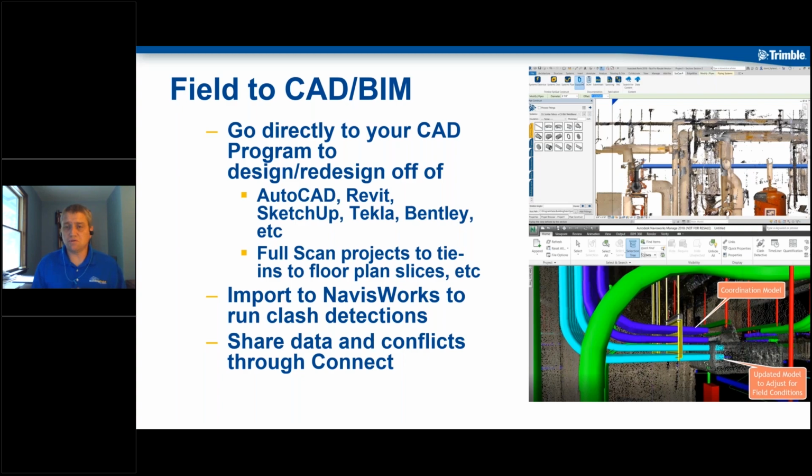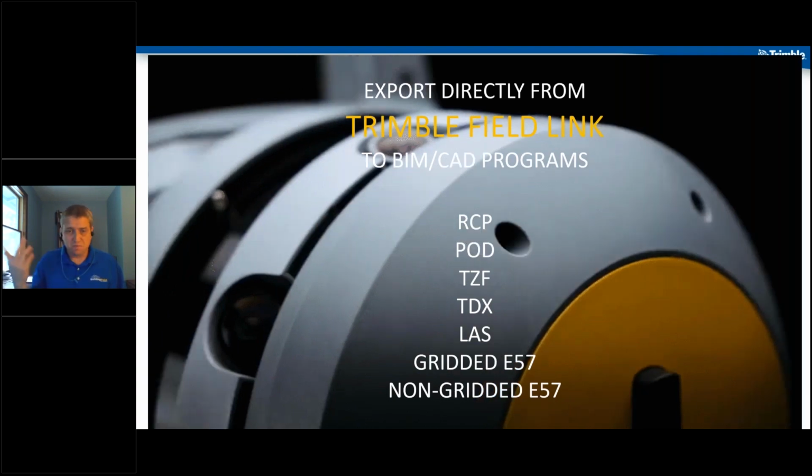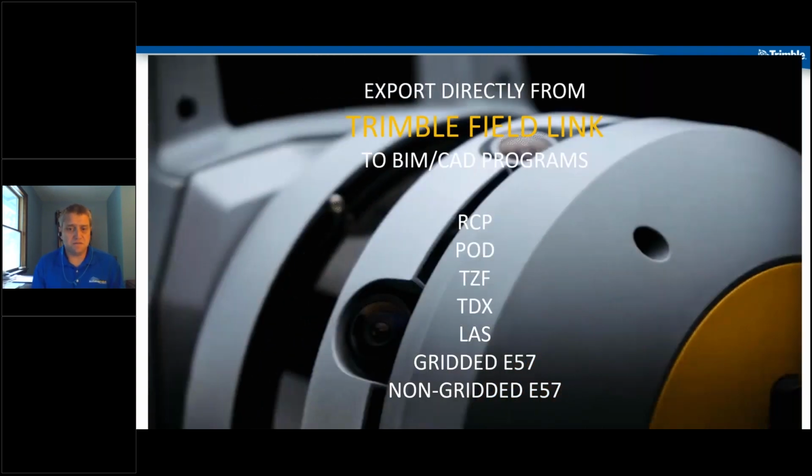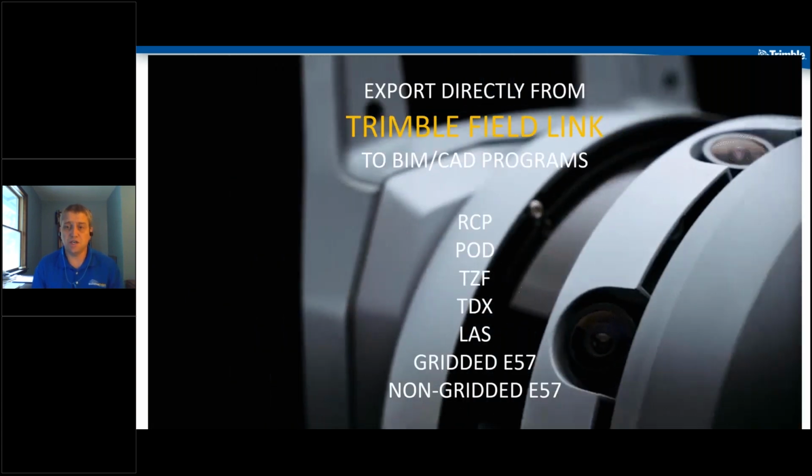Just know that we have a whole host of ways to export points, or export our point cloud or our data. We have RCP file types, PODs, TZFs, which is a native Trimble file type, and a TX, which is a Trimble data exchange.